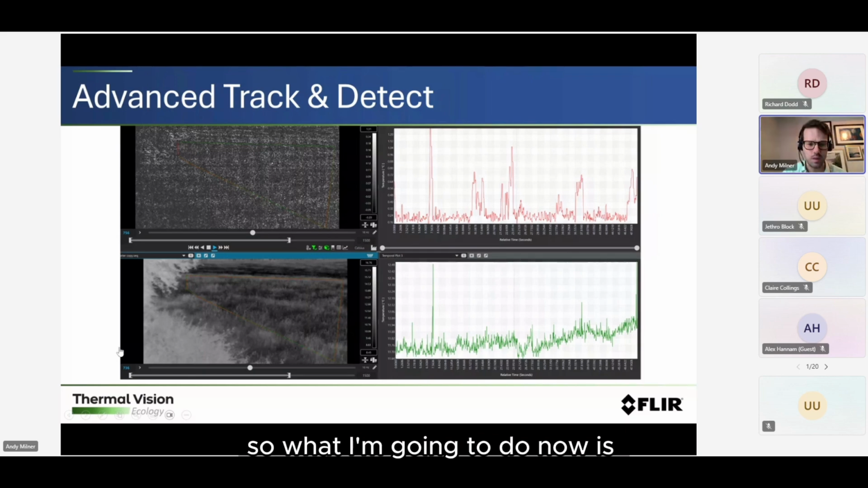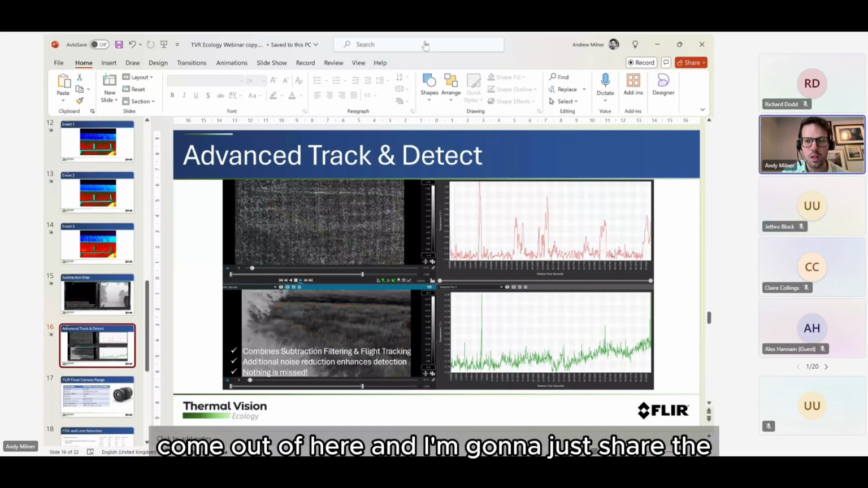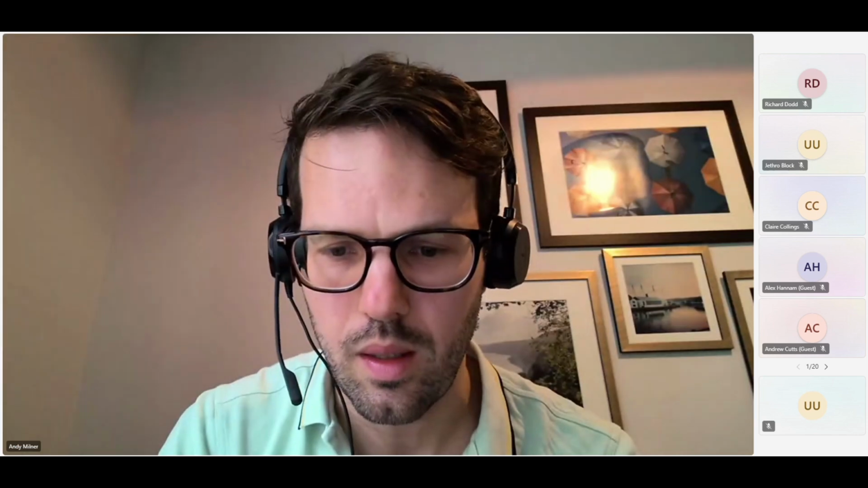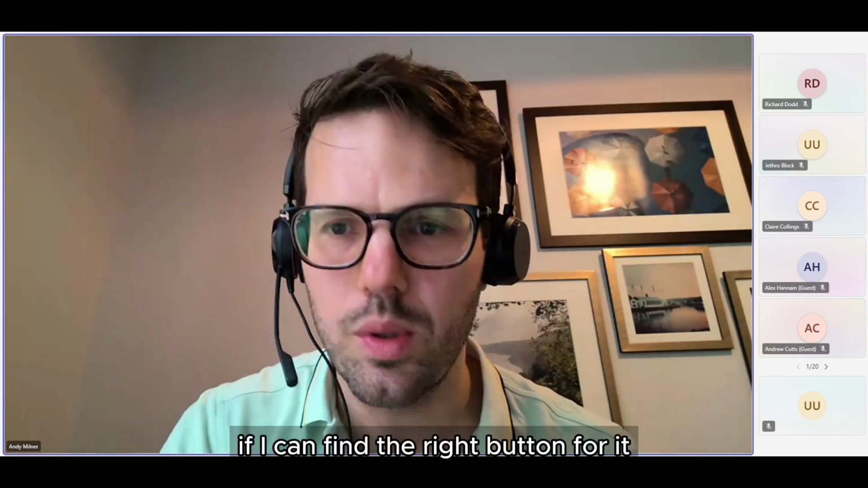What I'm going to do now is come out of here, and I'm going to share the actual software, if I can find the right button for it.